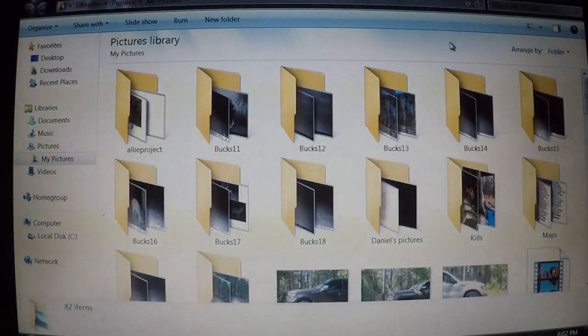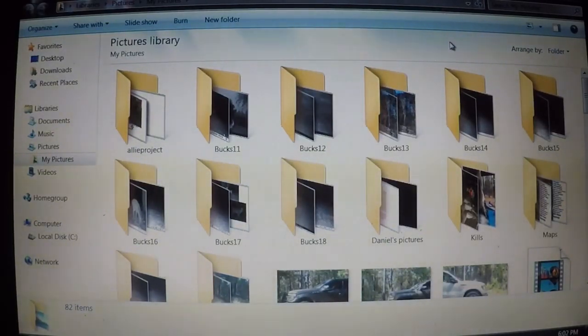Hey everybody. We had kind of a slow weekend this weekend. We did see some deer. We didn't get anything, but being I didn't get a lot of footage of the hunting this weekend, I decided to show you guys how I organize my trail camera pictures.